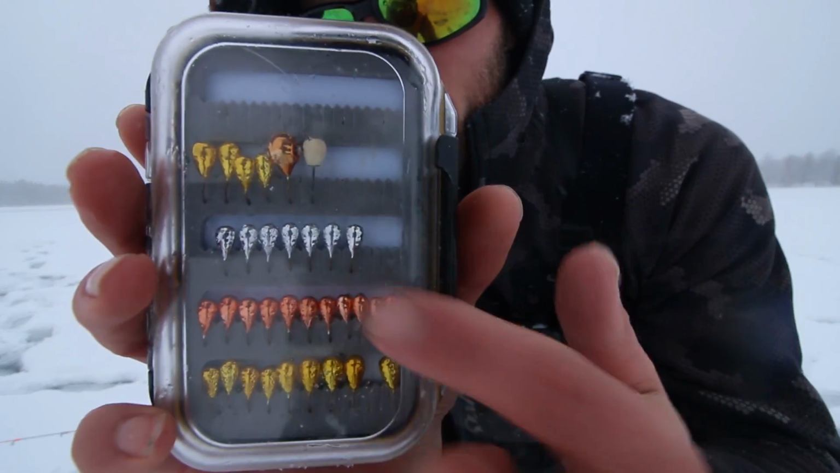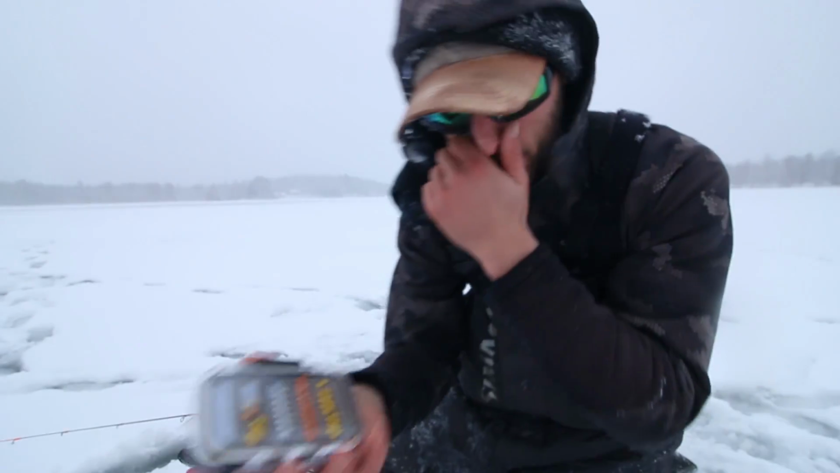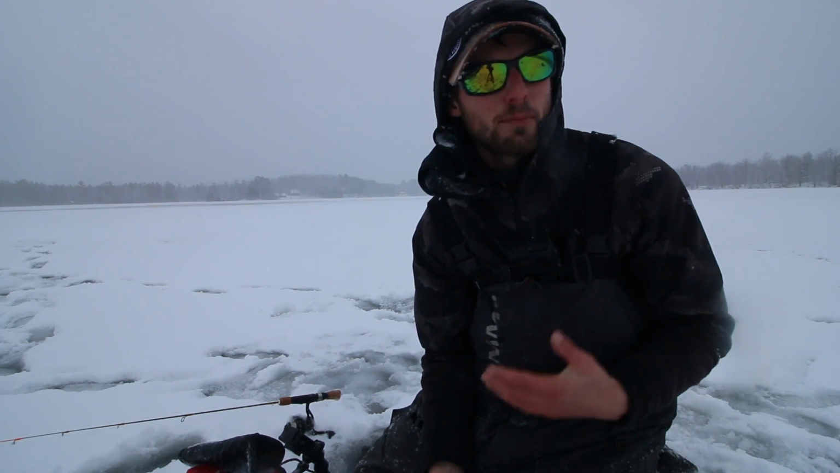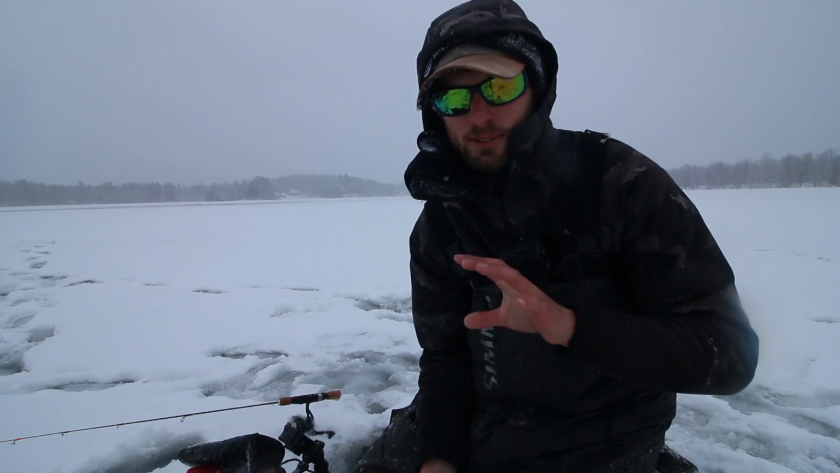Now, I have them in several different color schemes here. Your silvers, your coppers, and your golds, all natural colors. Now, the best part about a hammered jig, or any really metallic bait that is hammered, you know, like musky fish, we fish a lot of hammered bucktail blades. The reason for that is it throws off a ton of light.